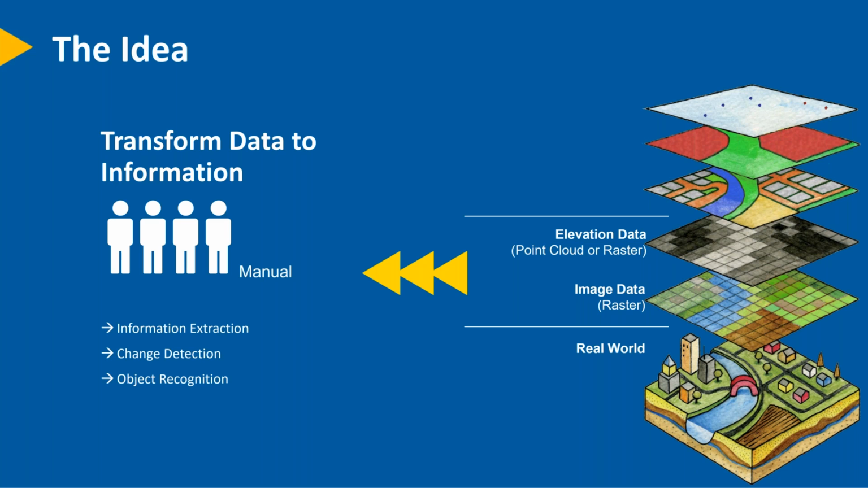Traditionally, though, this has been a manual process. So we go into, let's say, our aerial photos, we're looking for forested area, we go in, we digitize these areas, see it in the photo, but it's required a manual operator, an expert, to go in and actually do the information extraction, the change detection, or even object recognition.